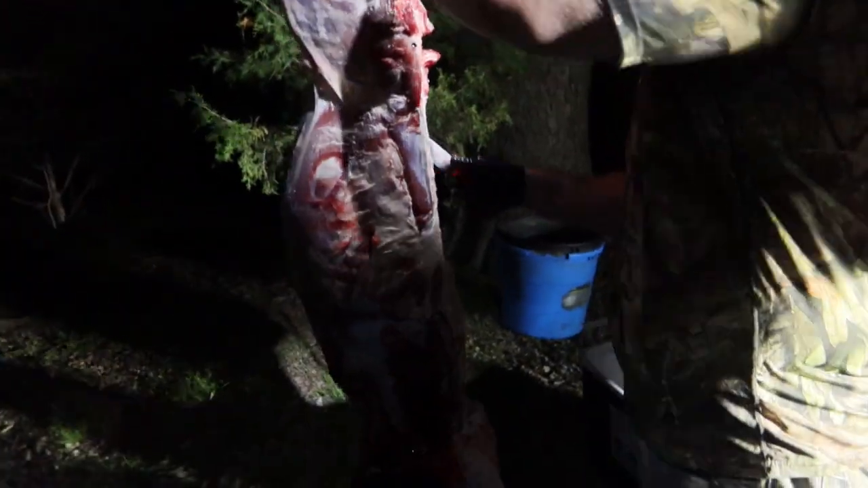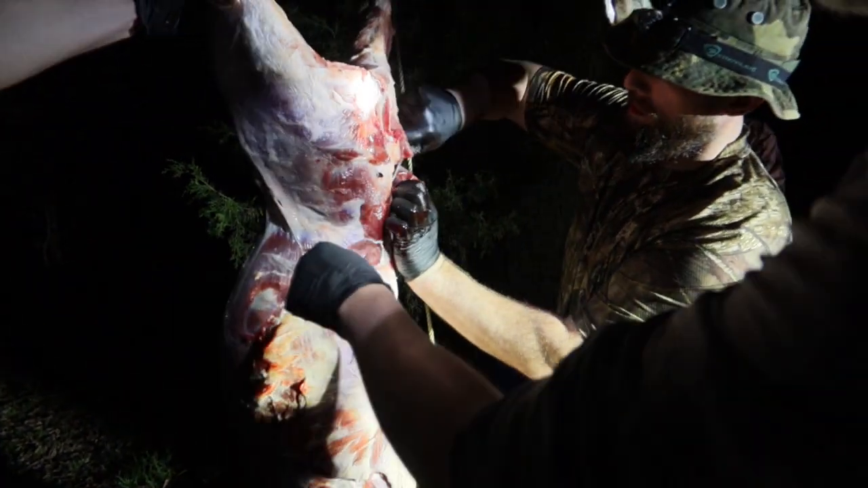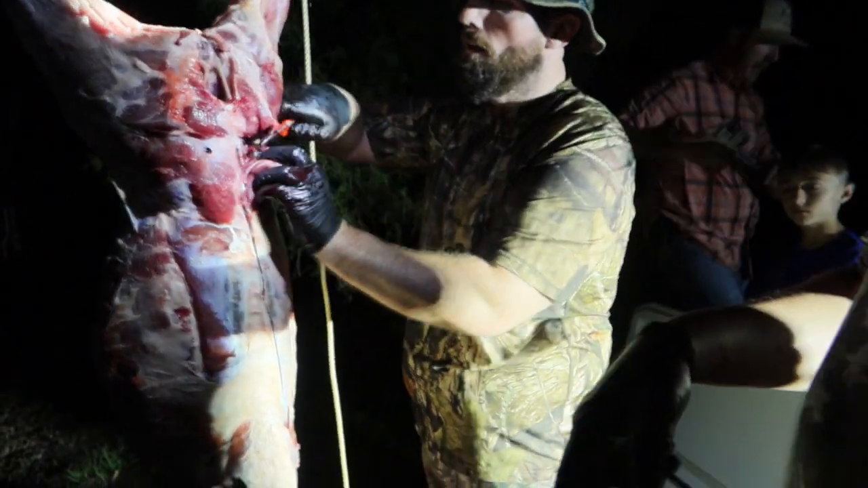So you slice down along the backbone, and then you come in right here, see where that muscle joins, and you go in at a 90-degree angle. Once you get the top loose, it kind of peels out. Pull it right up against the backside of the rib cage.